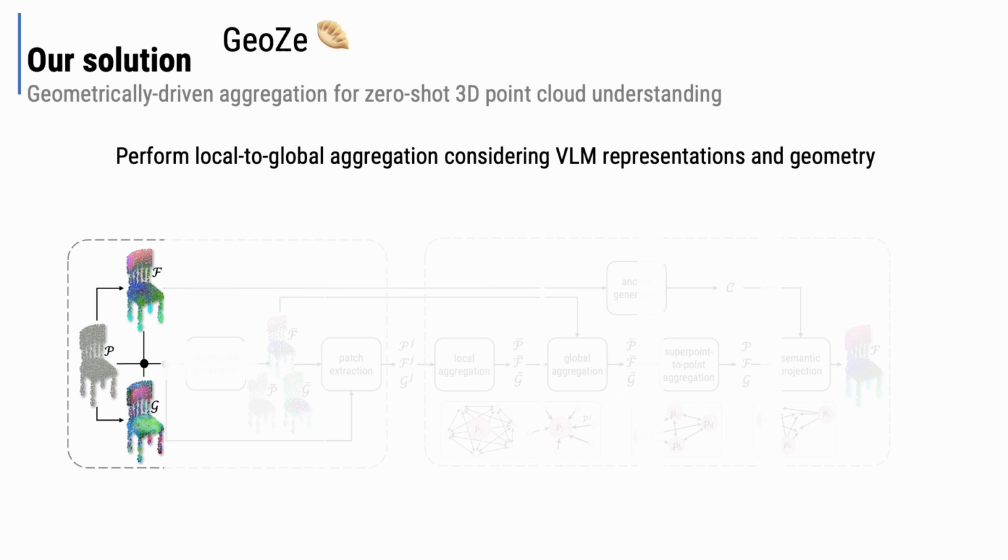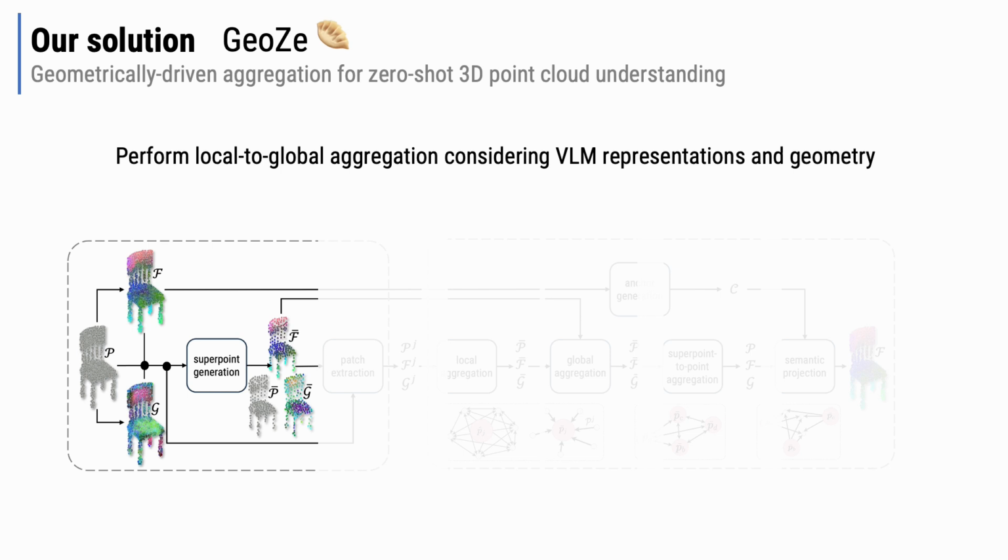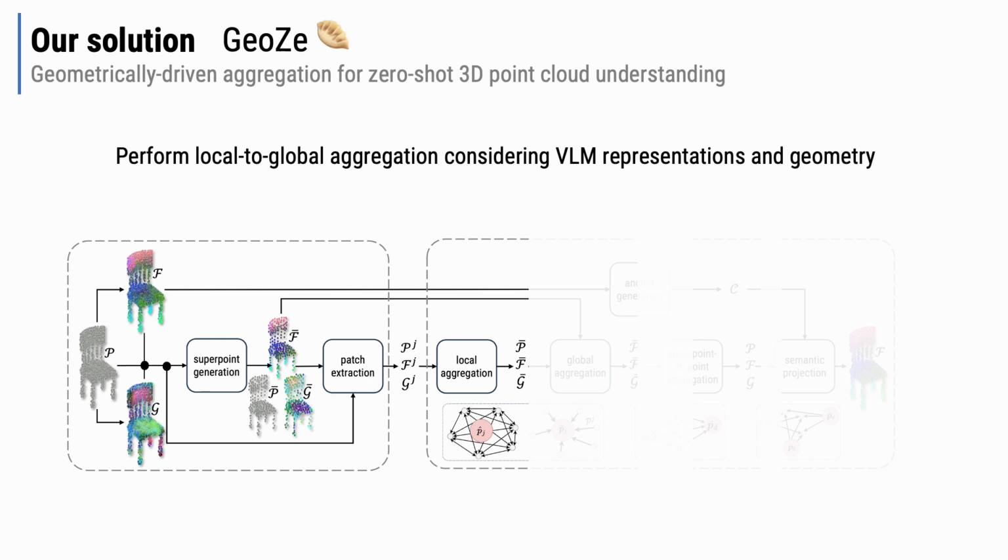Now, let's dive into our proposed method, GeoZe. We begin by extracting dense pixel-level VLM representations with CLIP from each viewpoint of the point cloud. These representations are then projected onto the 3D points. For the point cloud, we compute the geometric representations using fast point feature histogram to guide the VLM aggregation. By utilizing point cloud coordinates and geometric representations, we can further generate superpoints along with their associated geometric and VLM representations. For each superpoint, we identify its k nearest neighbors within the point cloud to form a patch.